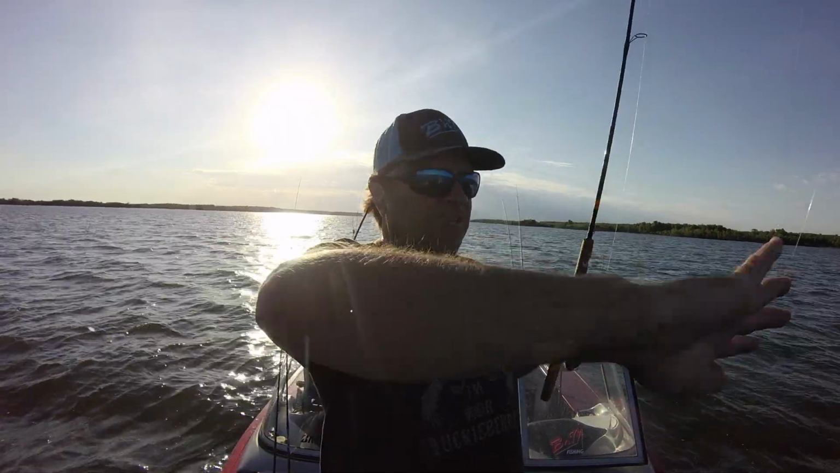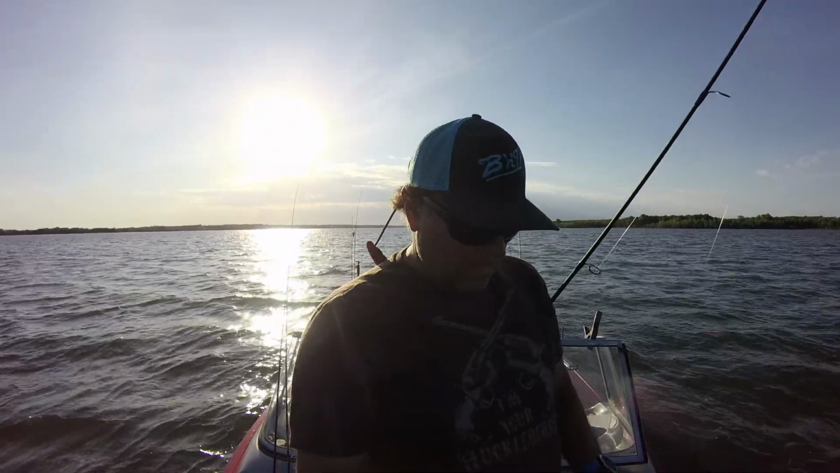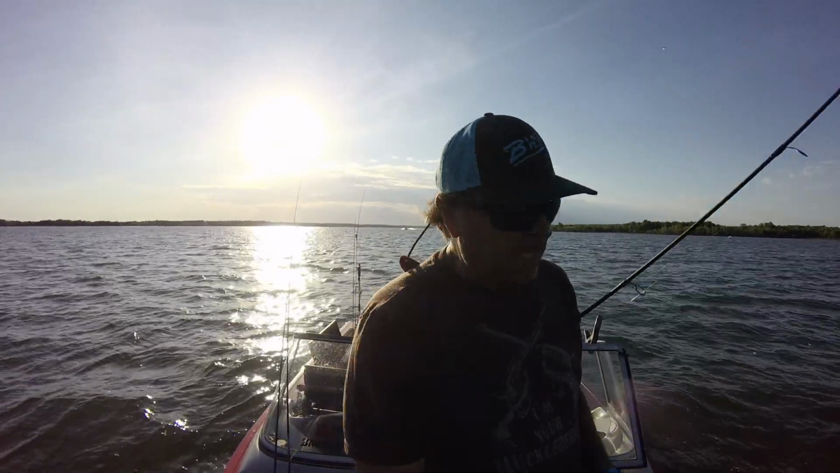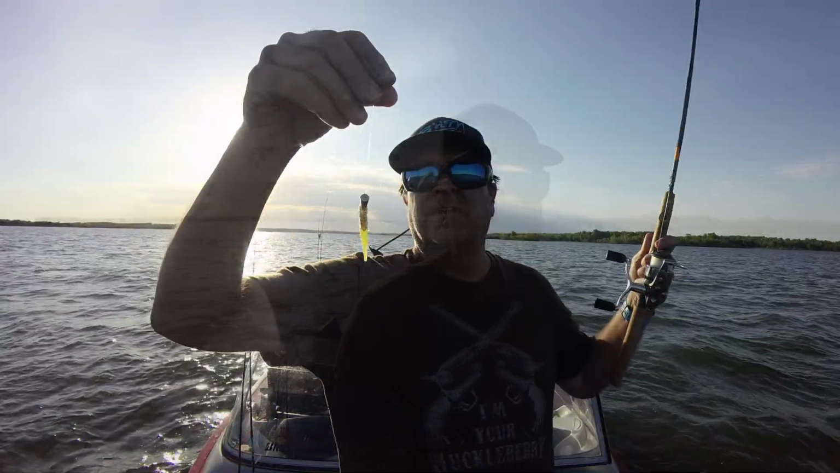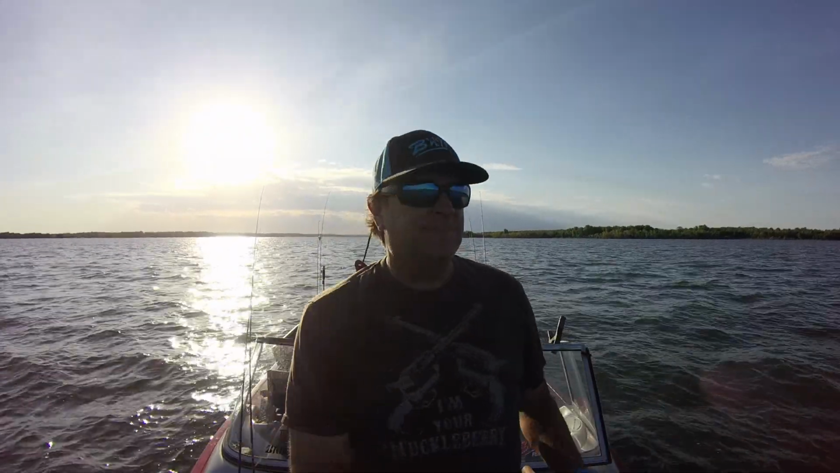We're catching them almost every cast now that we switched over to that Sardis Gold. Plus the sensitivity of this BnM Sharpshooter 6. Unmatched. Sardis Gold producing almost every cast. I love it. Throwing it out.